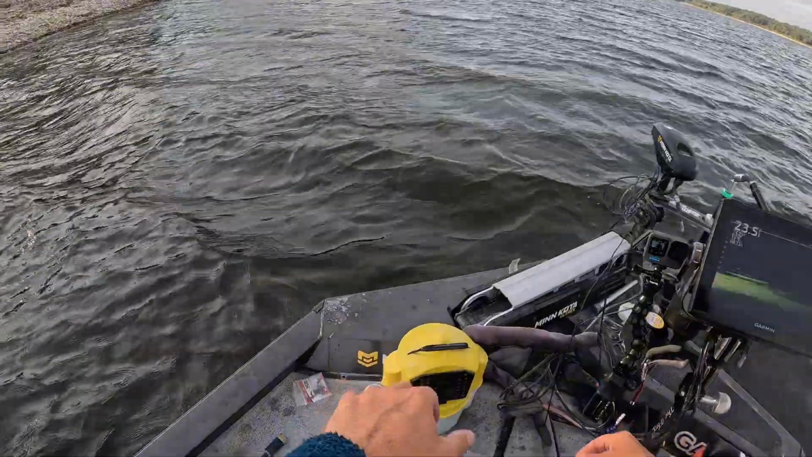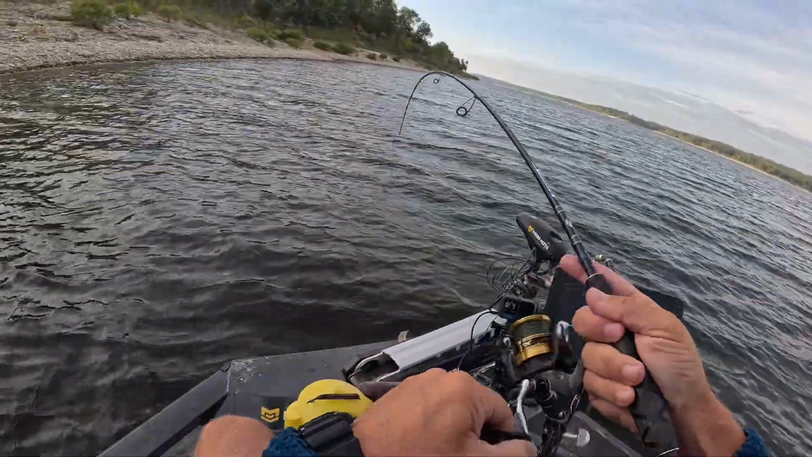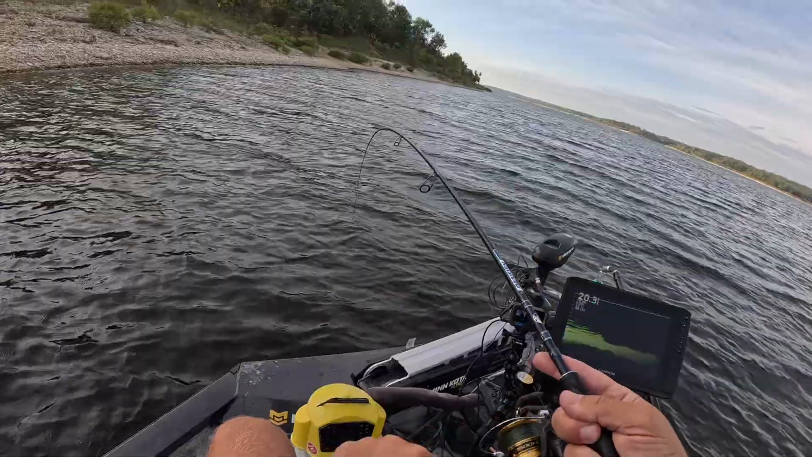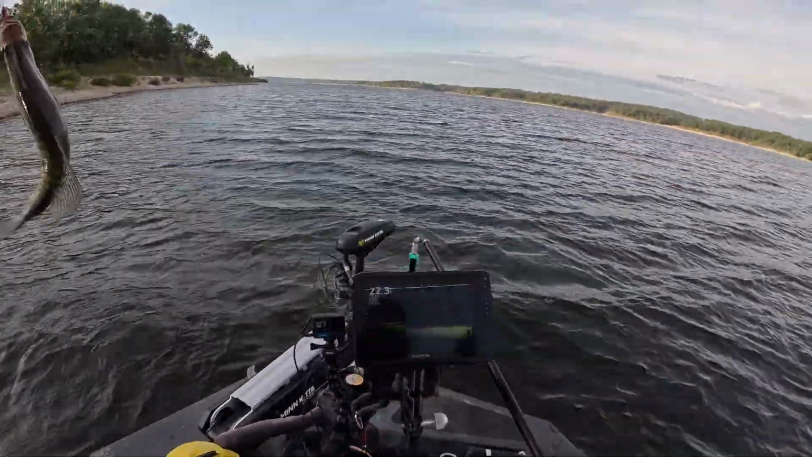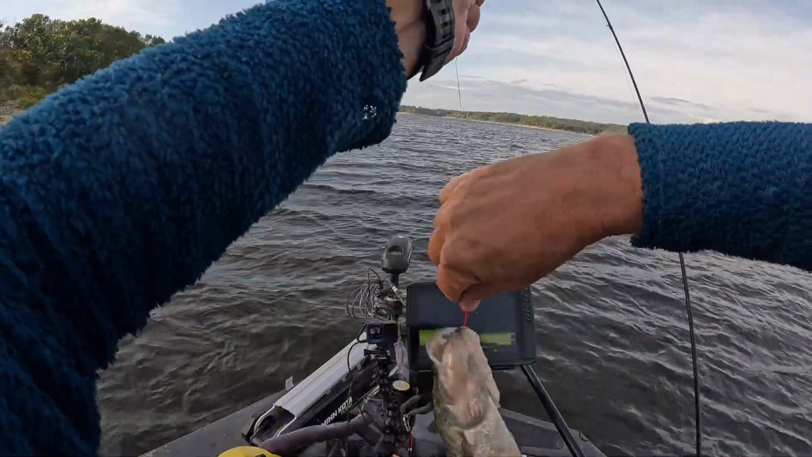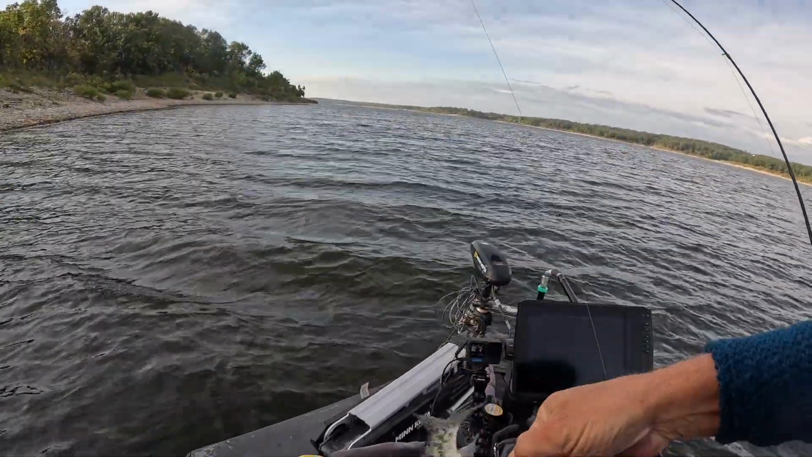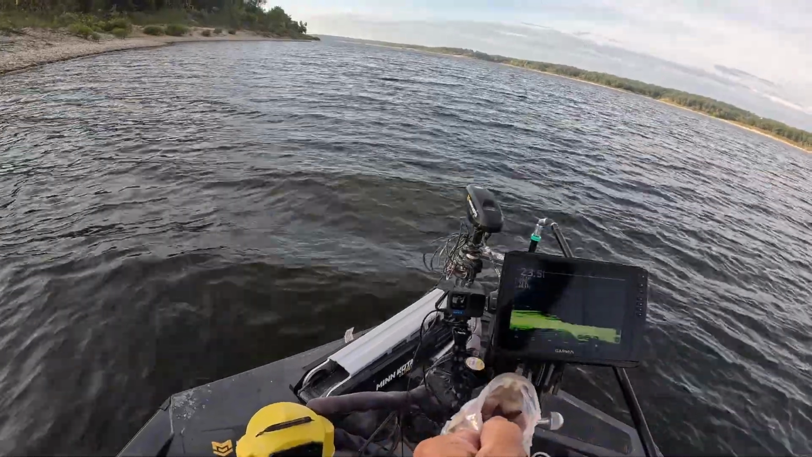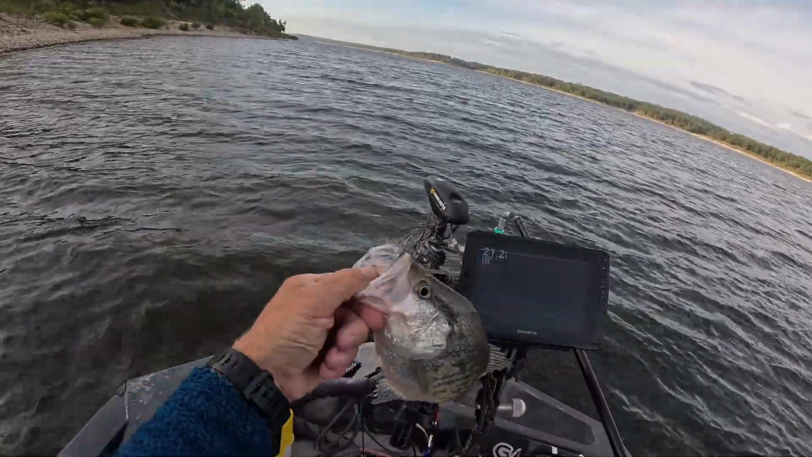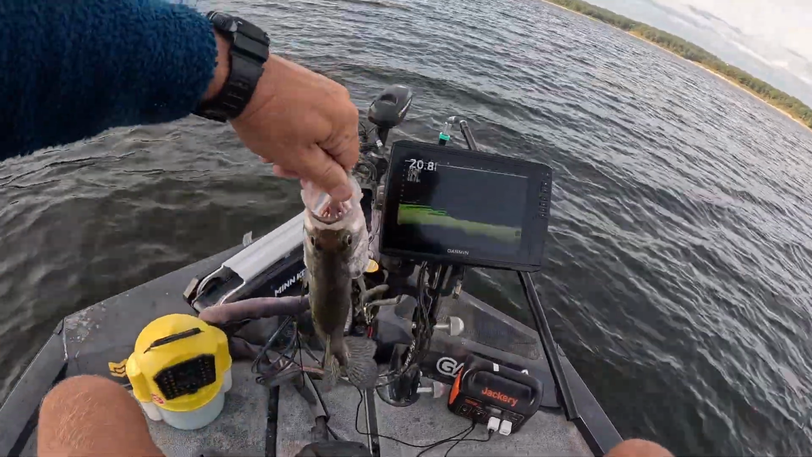Let's go. Oh, that's got some weight to it. Oh yeah. Oh yeah, there is a slab. Yes, sir. Holy smokes. That's what I'm talking about right there, guys. Holy smokes, looky there. Look at the belly on that thing.